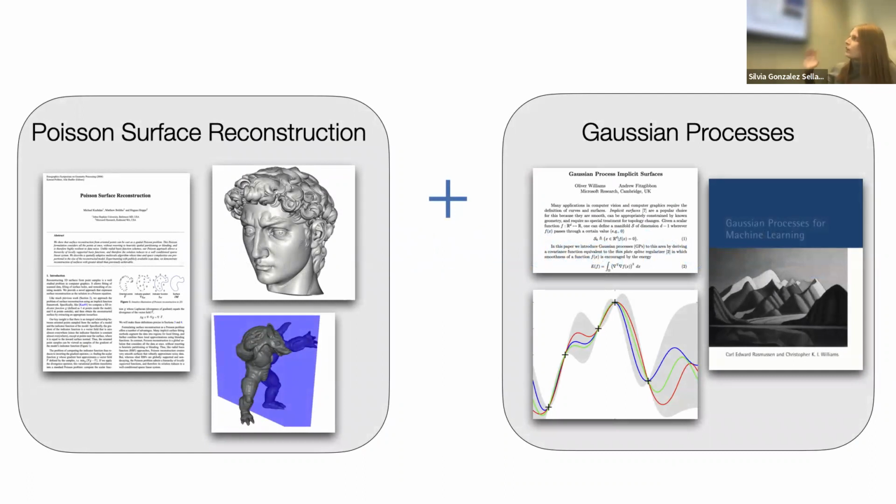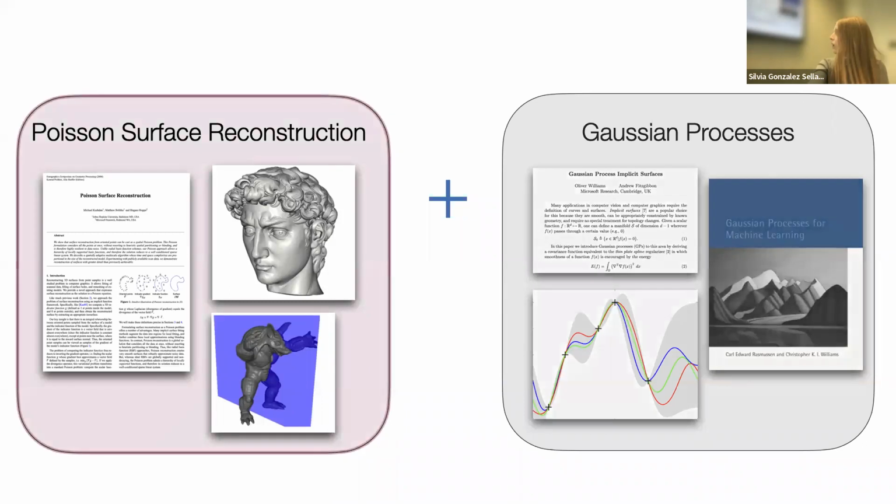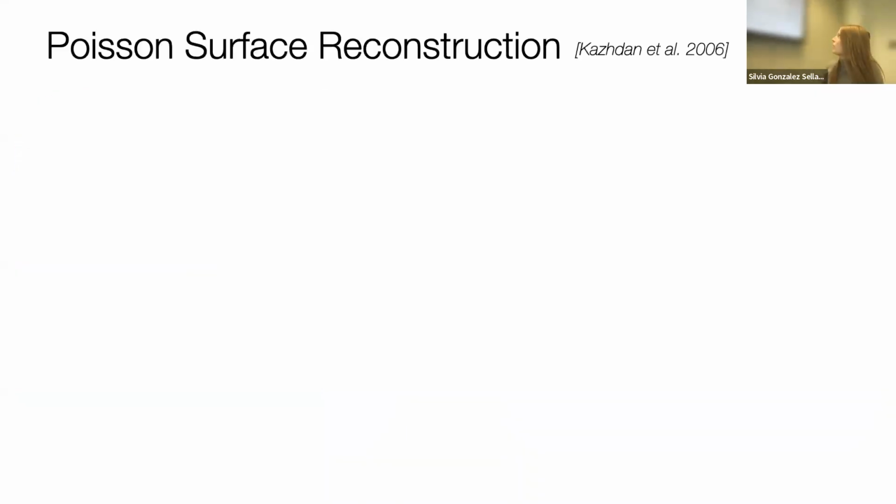This will require that we understand Poisson surface reconstruction in a specific way, and it'll require that we understand what a Gaussian process is, and we make some specific assumptions on Gaussian processes. So let's do each of these separately, and then I'll show you how to put them together. Poisson reconstruction has been around for like 15 years now. And if you've worked in this field, you might have an understanding of how it works. I've been talking about Poisson reconstruction for the past year, and it seems like many geometry researchers have a good idea of how it works.